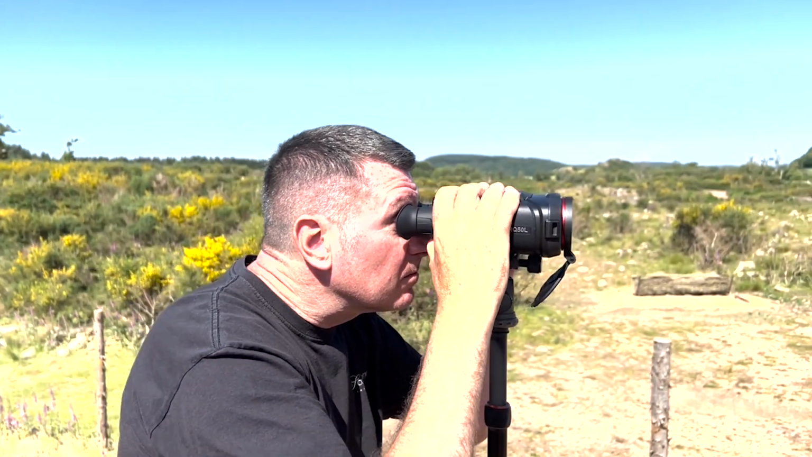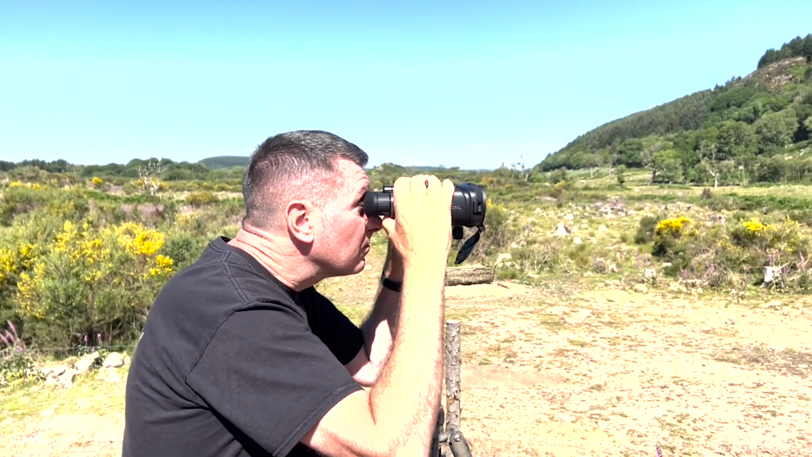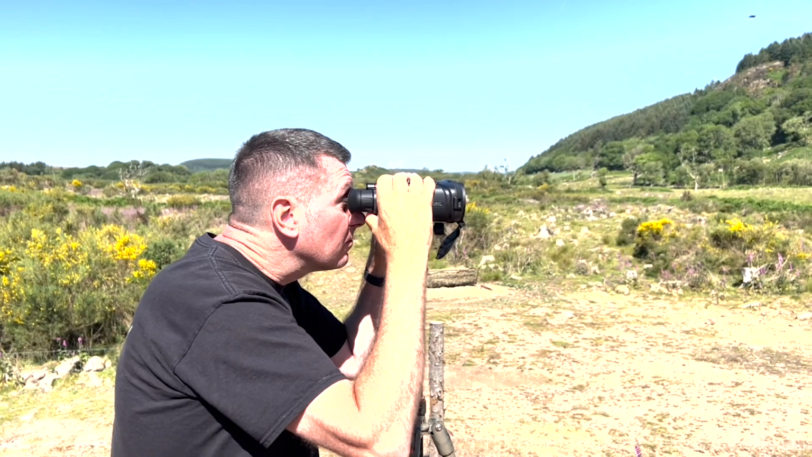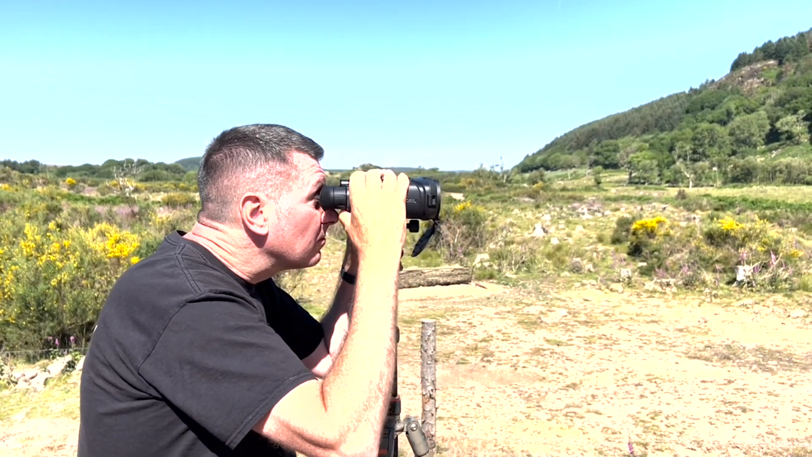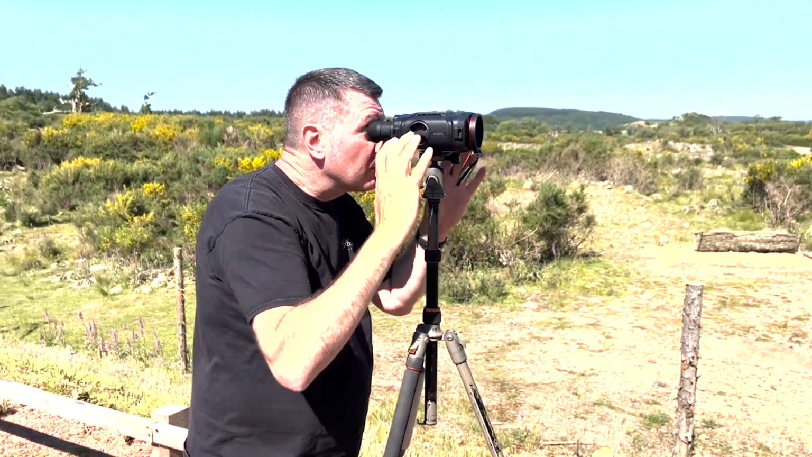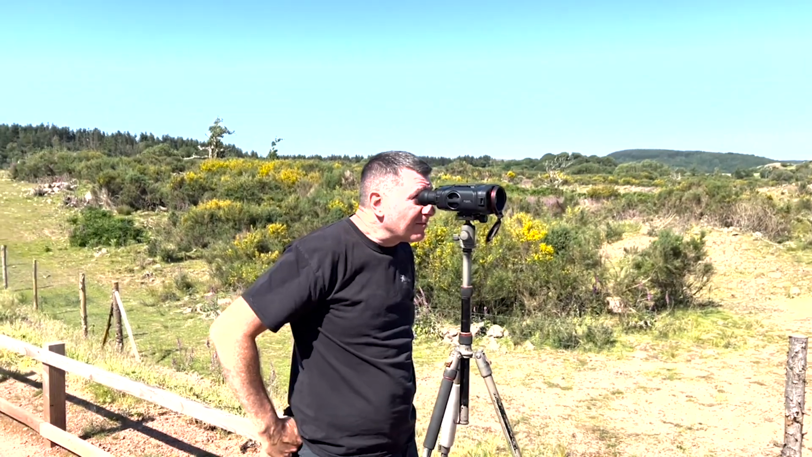Now here you can see him just scanning out onto some sika deer. We're up here today looking for sika and reds to do identification from the left, the right, the front, the back, key distinguishing features between each deer species. And he's got that just set up on a tripod there, so totally hands-free now. You can just see on the side there the battery compartment.